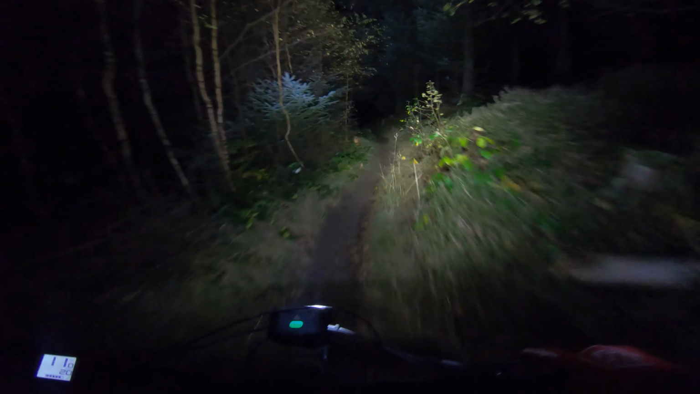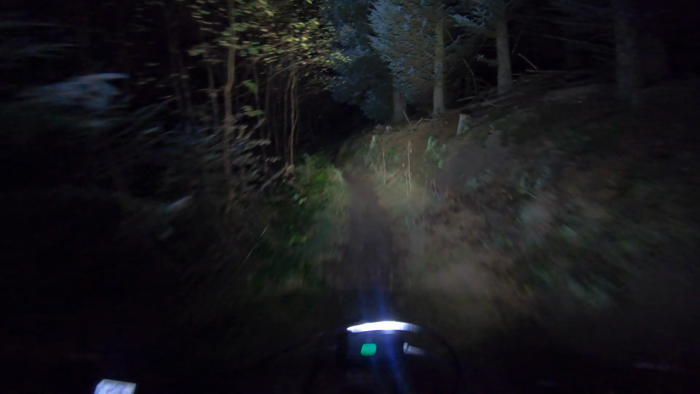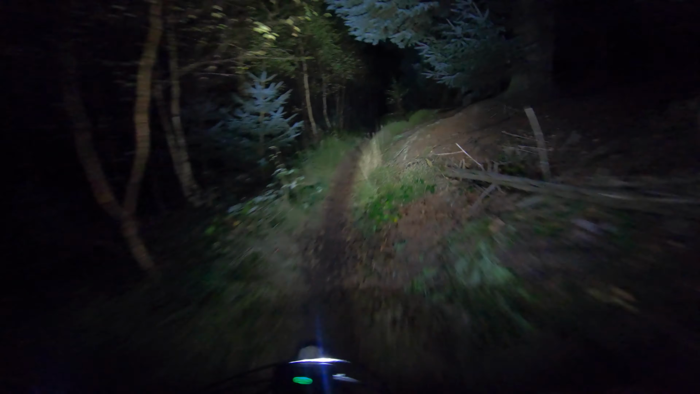And although it's meant to be a climb, it's quite fast downhill at parts.